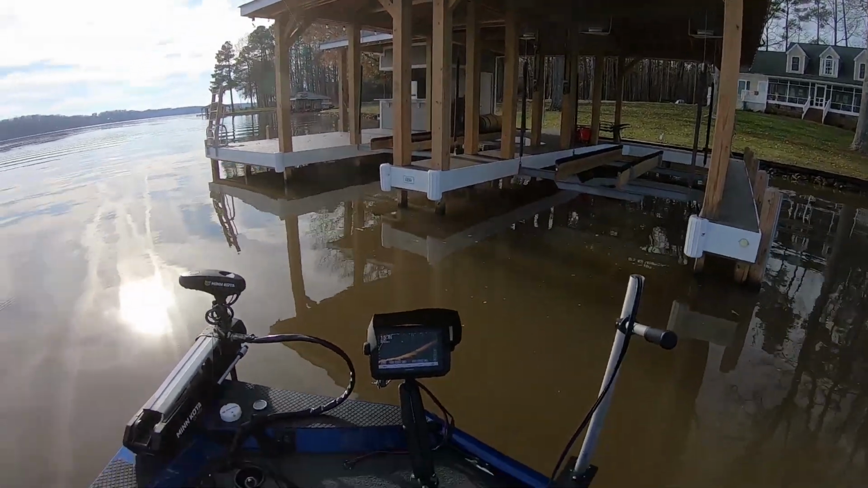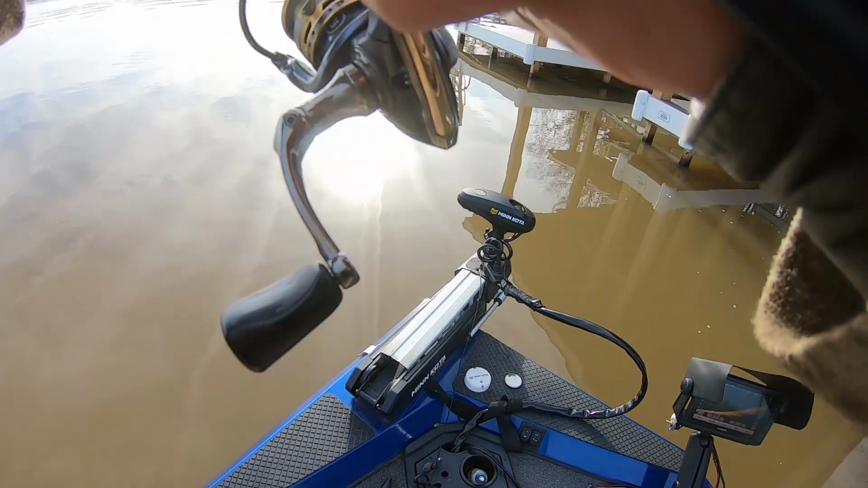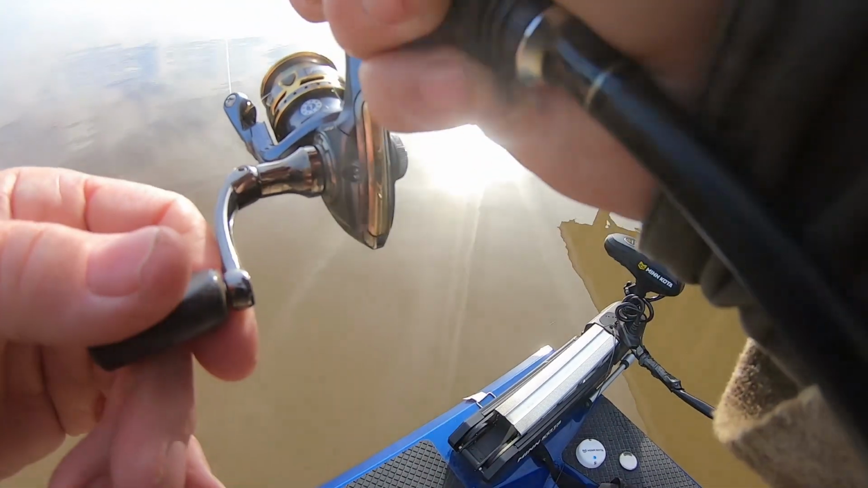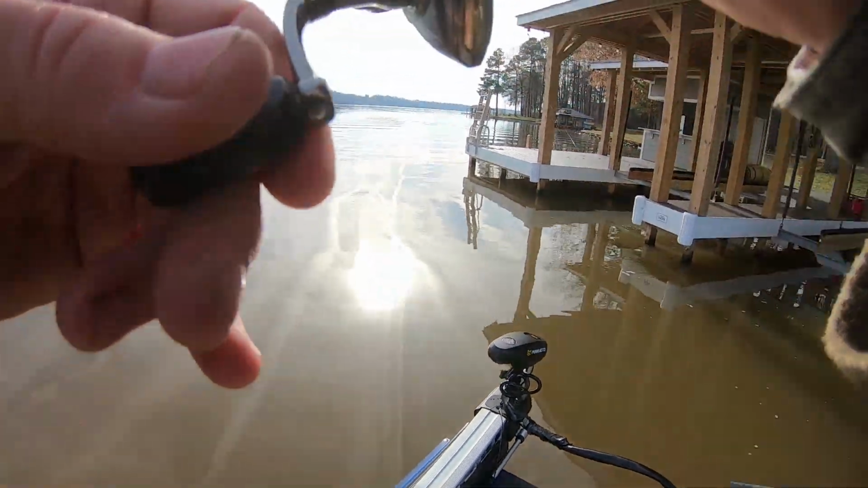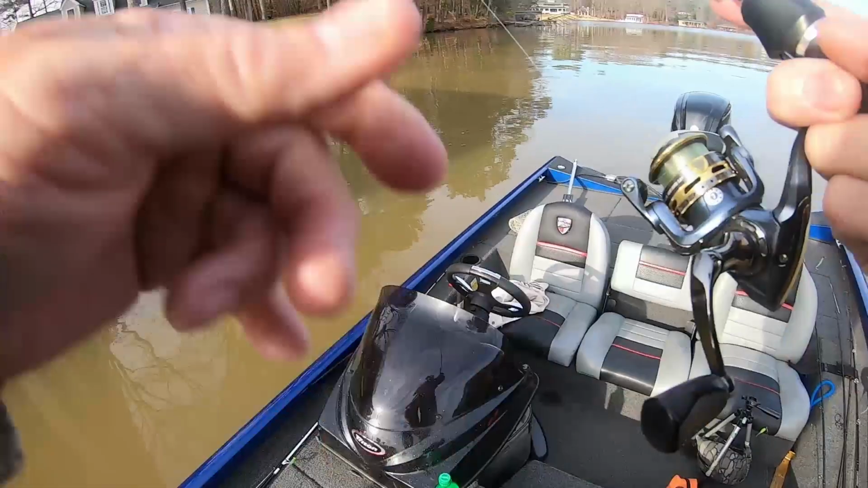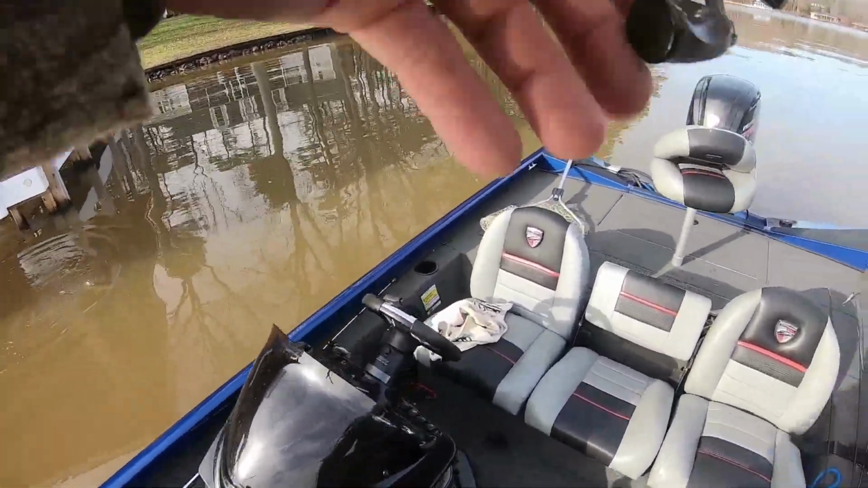Get him out from the dock. Guys, I didn't see but 2 fish here. I don't know if they're crappie or not. I was hoping they are. Looked like crappie where they was sitting on that dock. He's fighting good. That's a bass. I thought if it's a crappie, it's a nice one. But that's okay. I'm fishing with the Misfits.